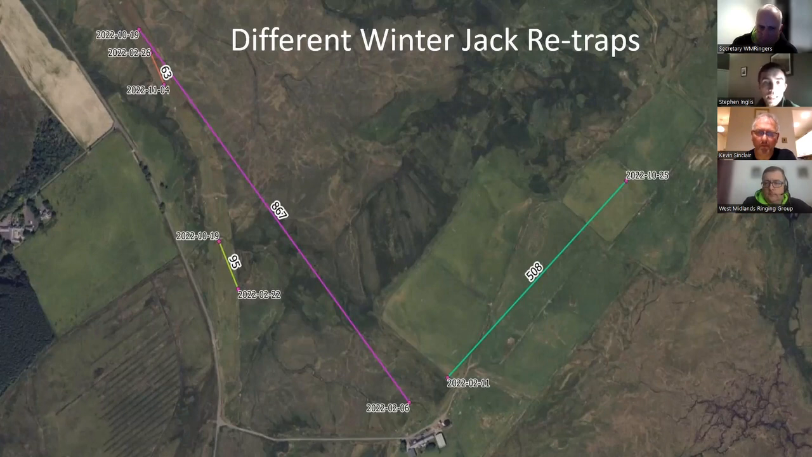And the other interesting element to this is that we haven't actually seen any of these birds the rest of the winter, so it's leading us to think that they're perhaps staging and passing through. So we hope we might get some of them back through this sort of spring passage, as we might have done when we originally caught them, but it's not shaped up this year to be quite as good in terms of the numbers we're seeing.